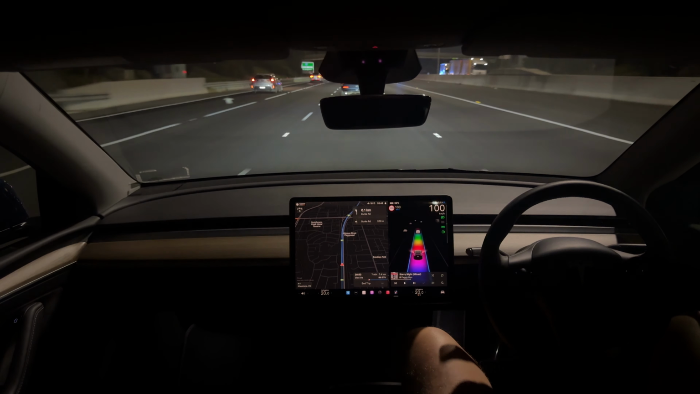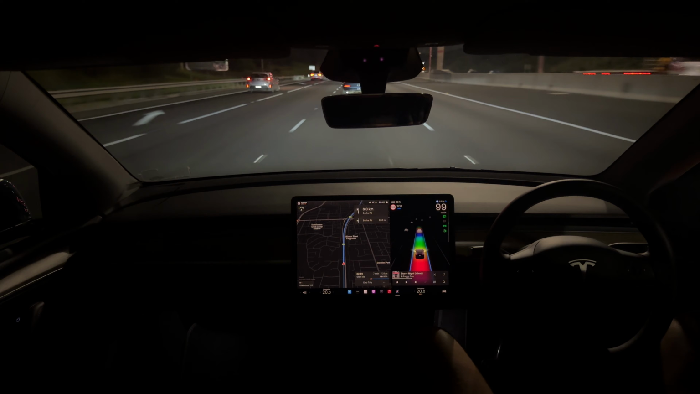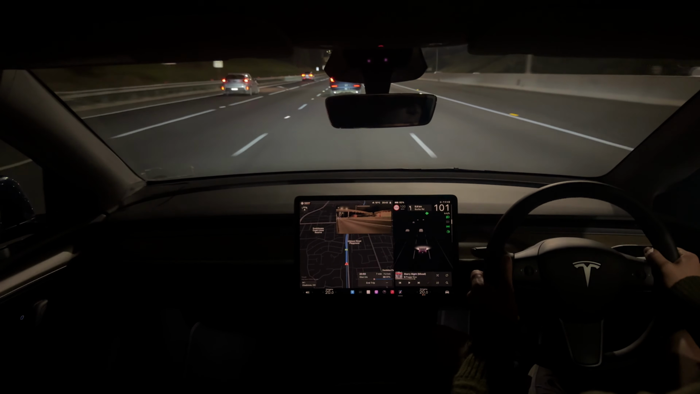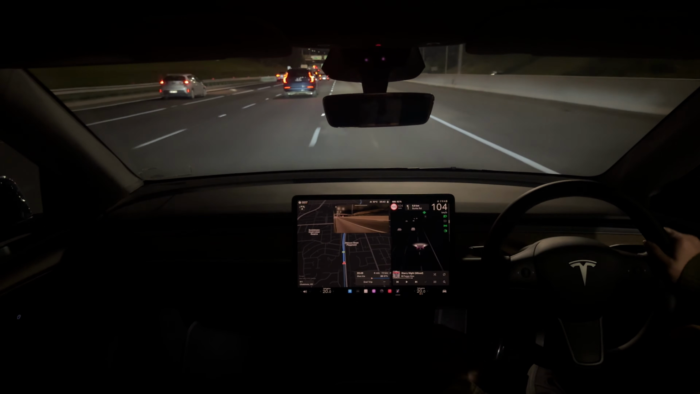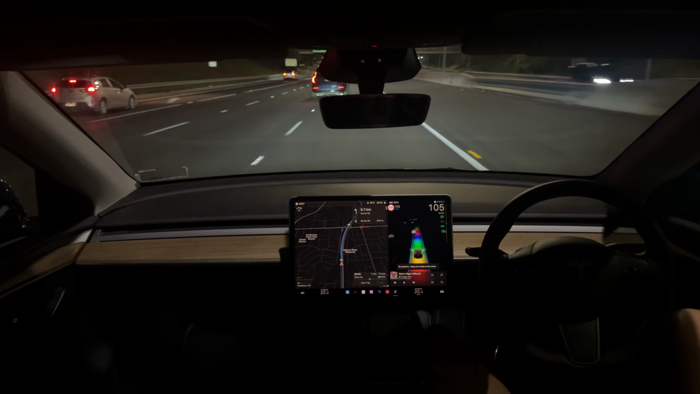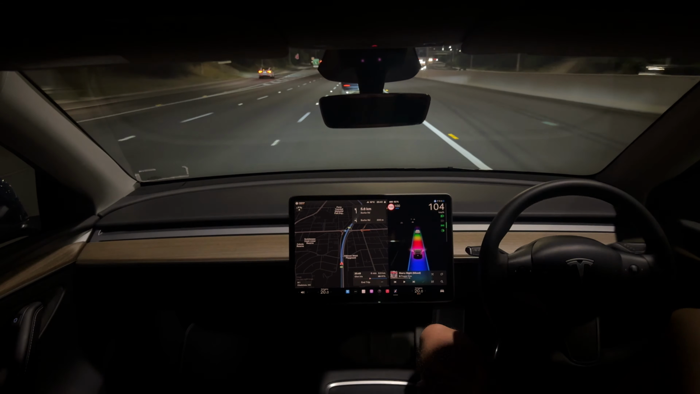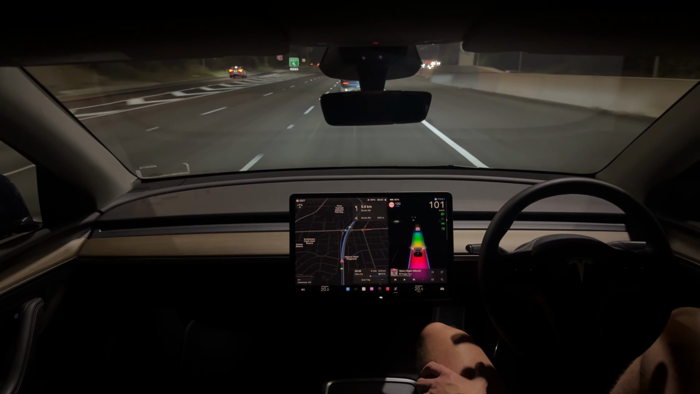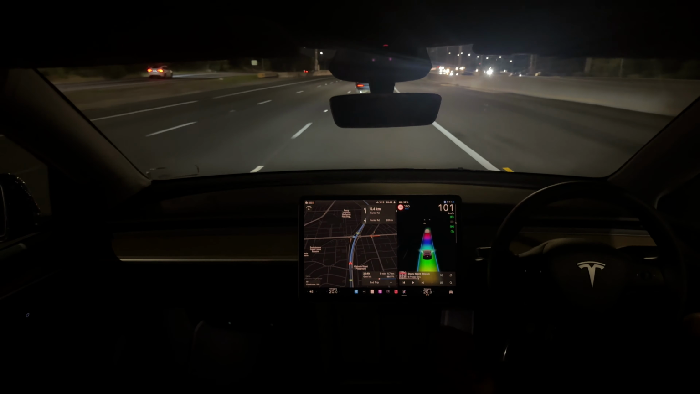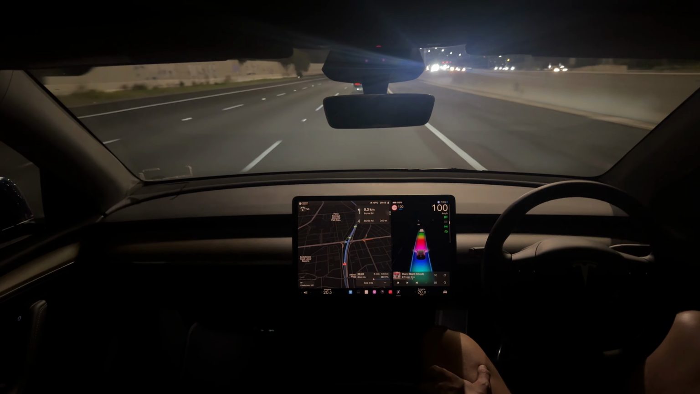From about, I think it was about December onwards, the car was up. I just accidentally stopped there, but we're going to head across this lane. Basically the car was uploading, I think, upwards of 300 gigabytes a month back into the mothership Tesla servers somewhere. And obviously we're seeing the cars being driven on the right-hand drive. They're obviously taking all the data from those cars and building that into models that we've already seen.